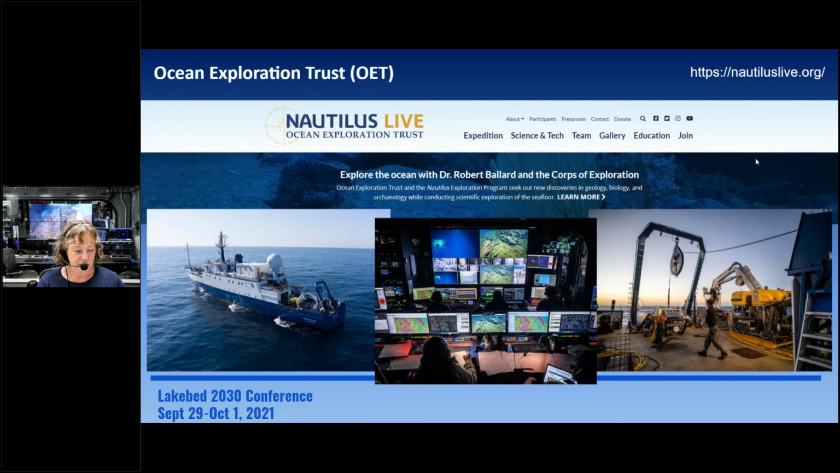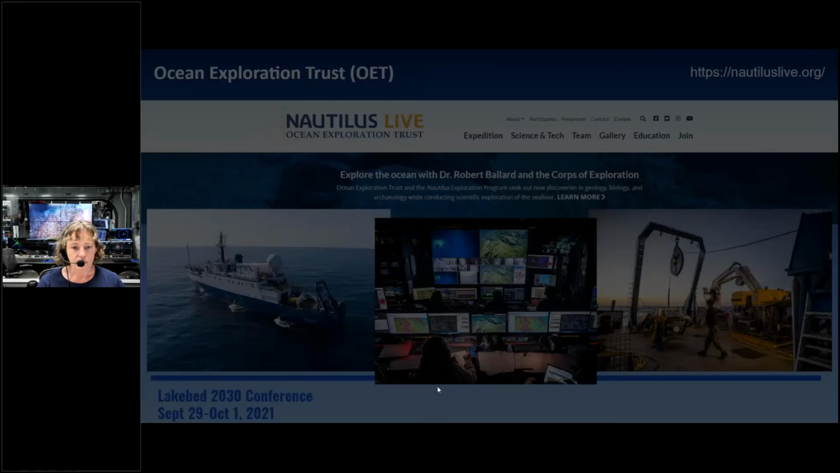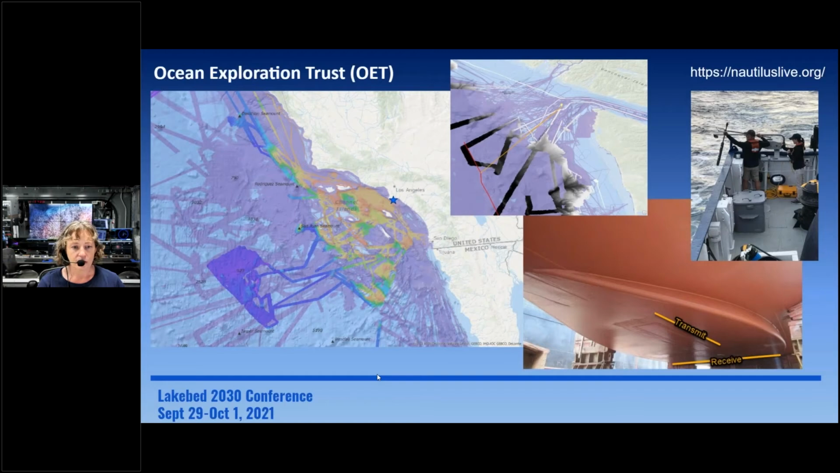So if I can have the next slide, please. We have a sonar on our ship as well, just to be clear. We do a lot of mapping with our EM302. And I just wanted to point this out. This is a lot of mapping we've done off the west coast of the US. The colored stuff is what we've done, and the purple underneath is the bathy gap analysis that NOAA has done. And so we're always trying to fill gaps when possible with our sonar. Next slide, please.